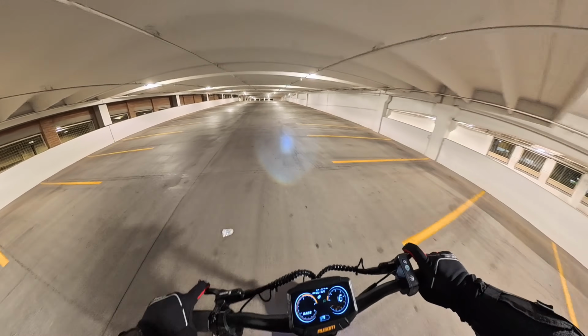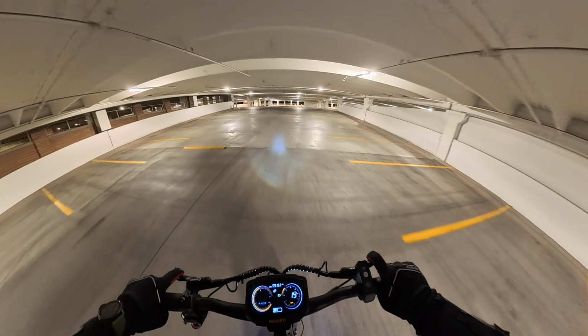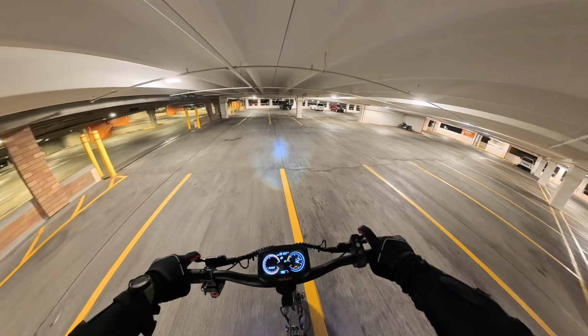Nice little hill climb test, these parking structures. As you can see, we're cruising right up. This is not a problem. This is really mellow stuff.